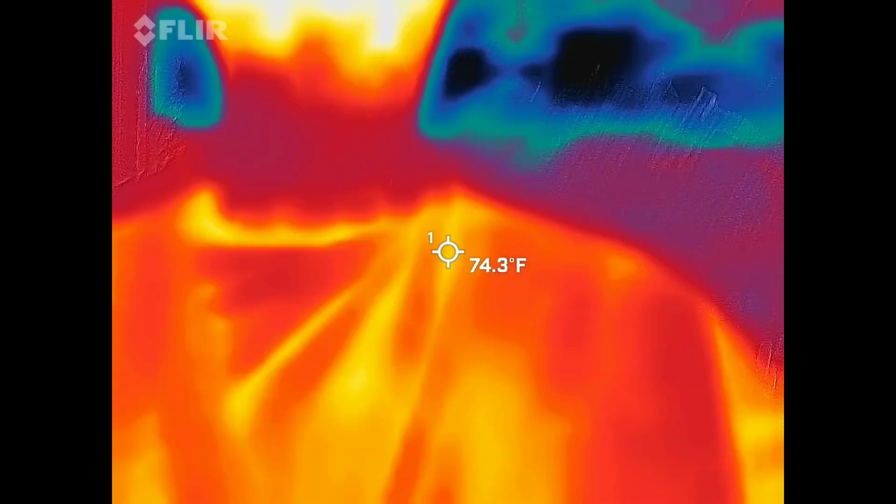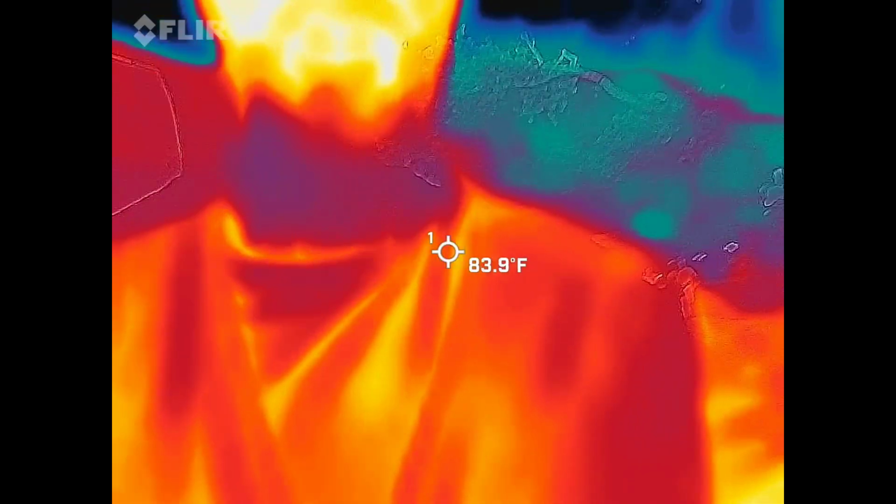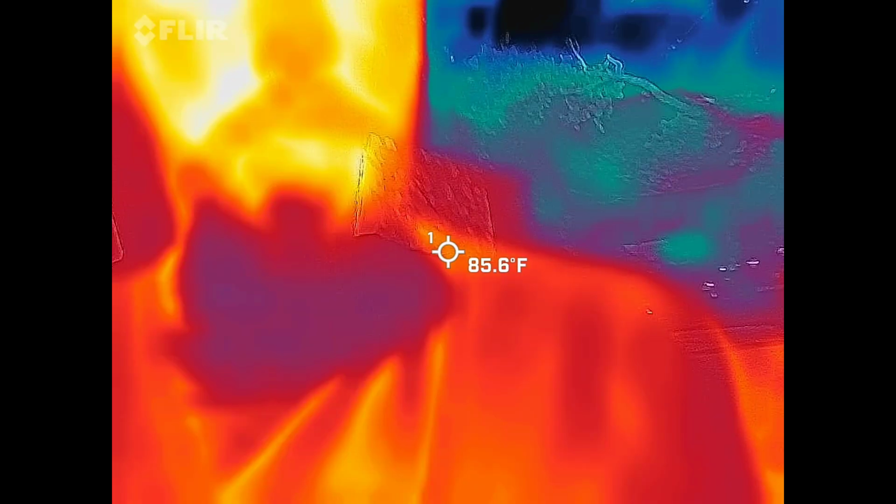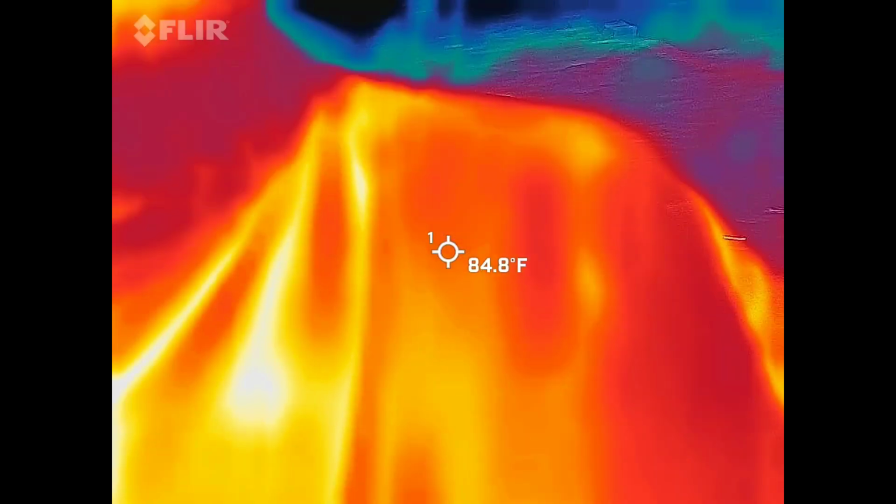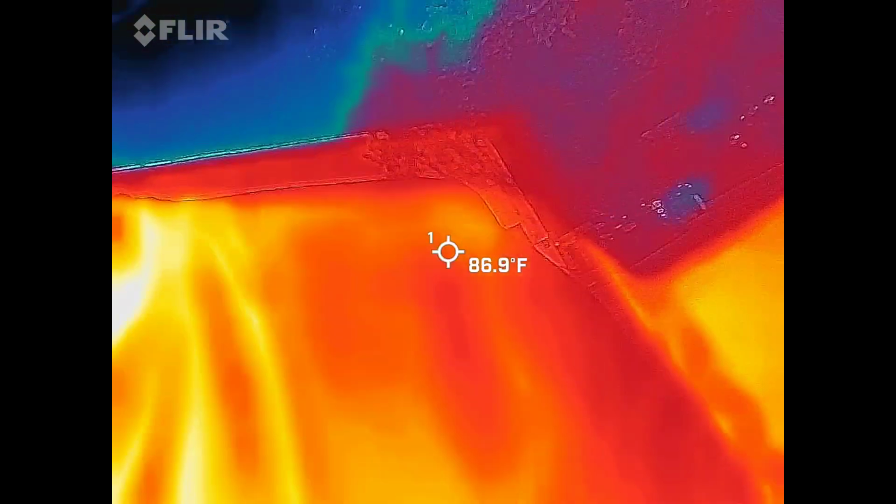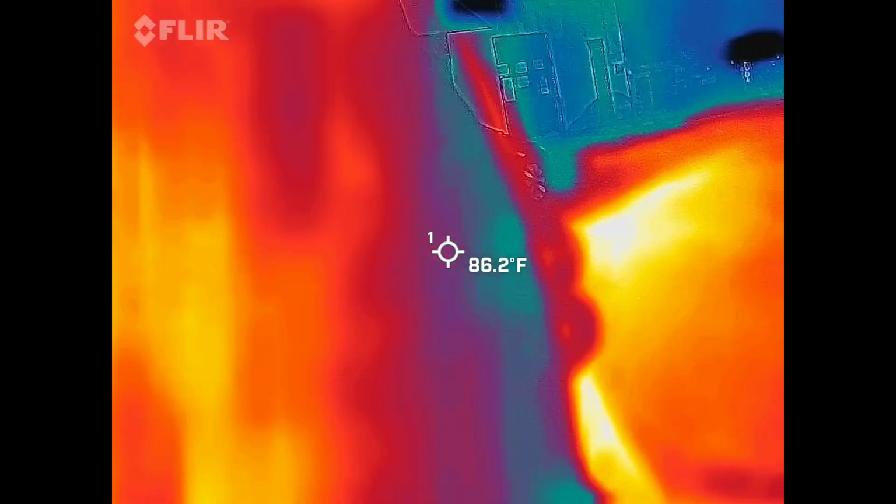Me in there, red, orange, and yellow guy. My beard should be cooler than the rest of my skin. Okay. So somebody actually called me Nearly Headless Nick one night, if you guys got that reference. Yeah, you got it, cool. So I normally make the joke that I am the hottest thing inside the frame right now, and it still works. But at the same time, we are looking for those cold spots.